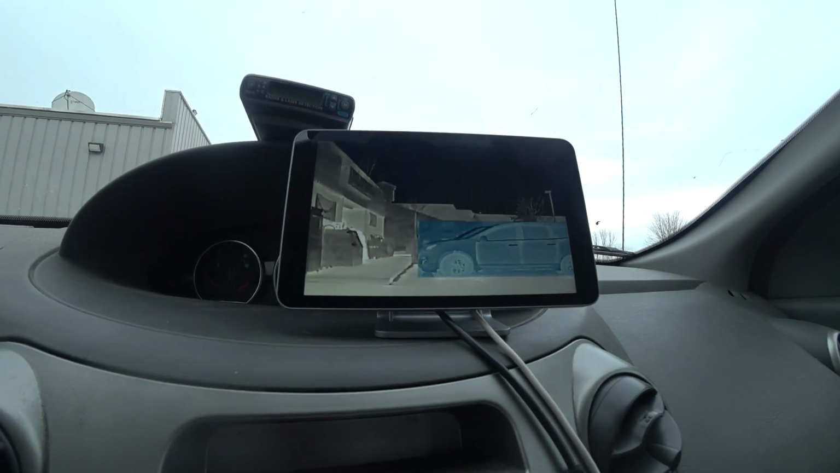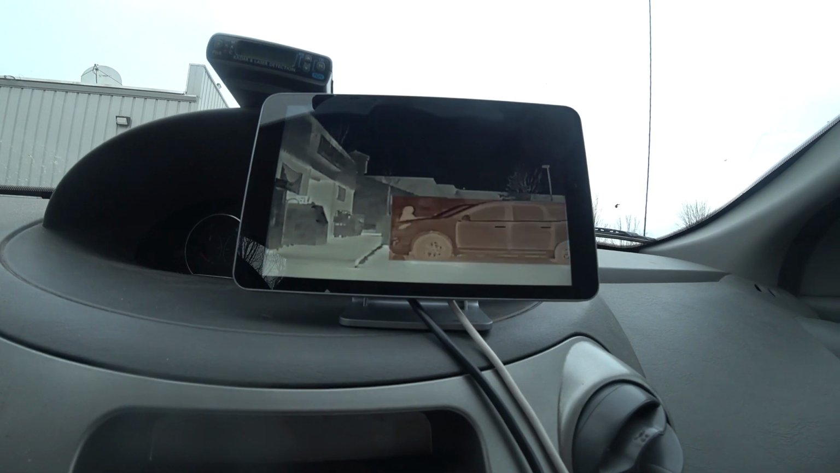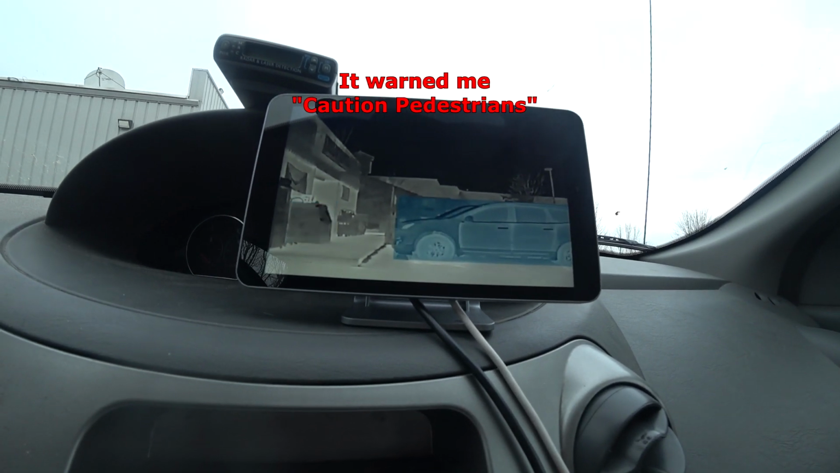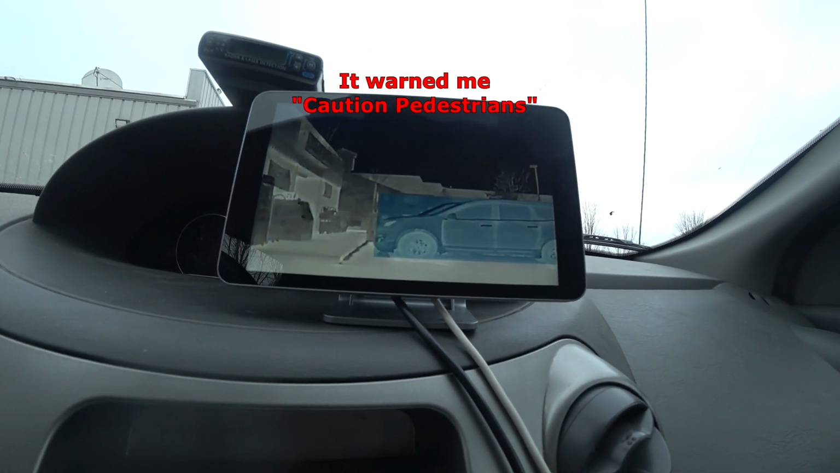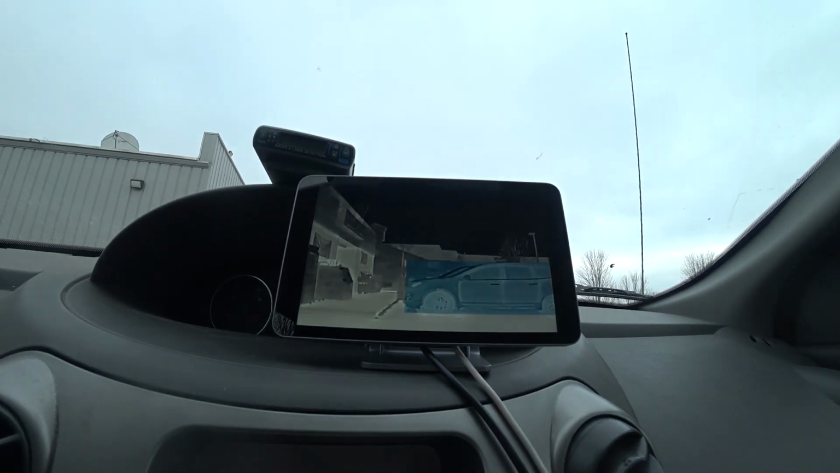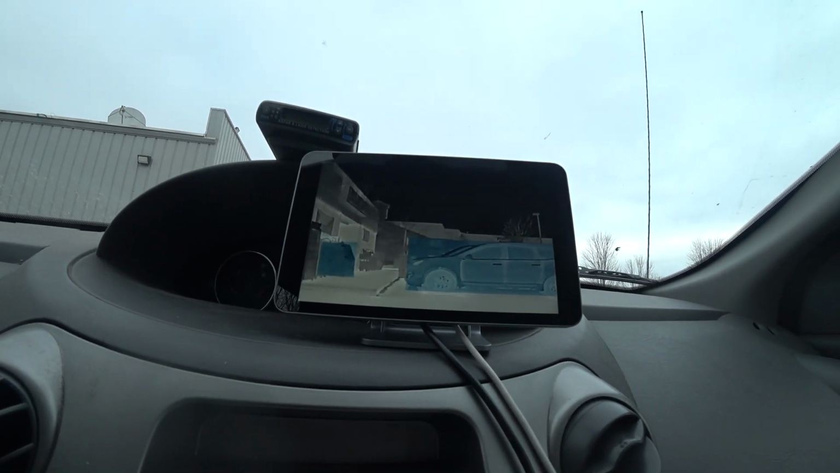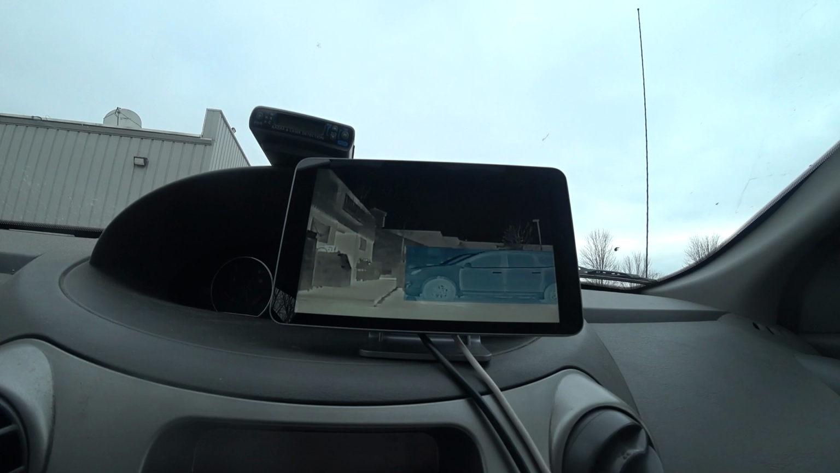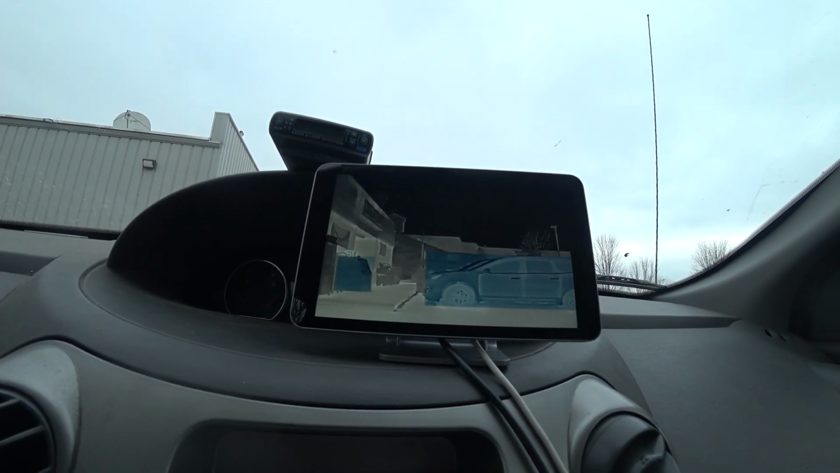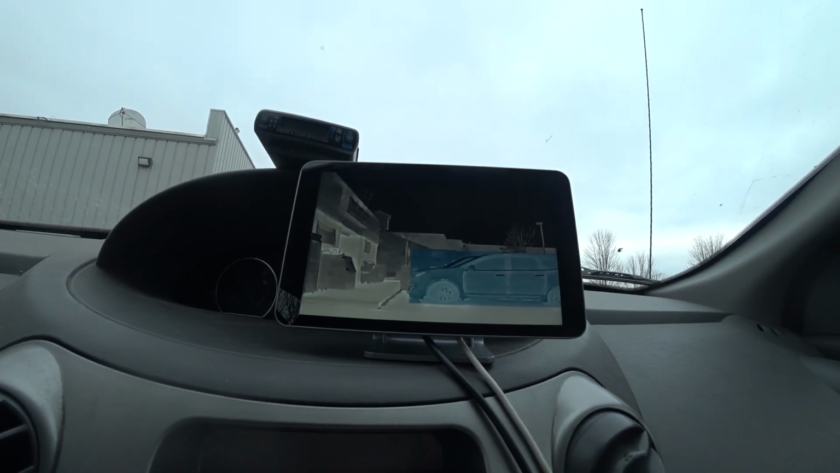Okay, before we get started on unboxing and showing you this thermal camera, I don't know what that just said, but I want to put this up, my action cam, showing it, because when I show you the videos on the camera itself, you're not going to be seeing the blue highlights when people go by, how it highlights them or any issues. It doesn't record that.